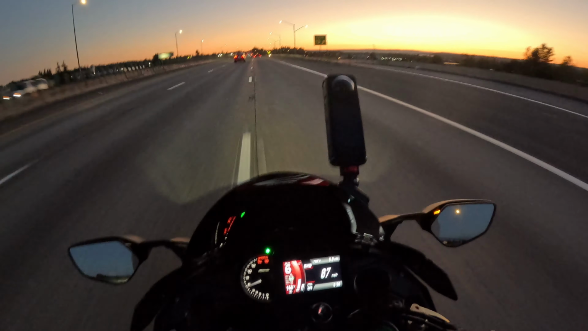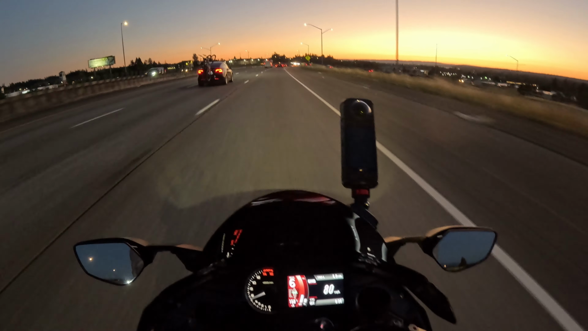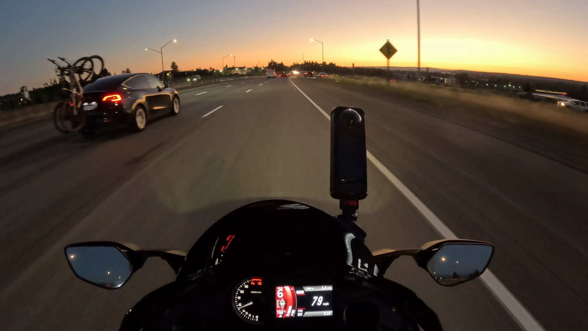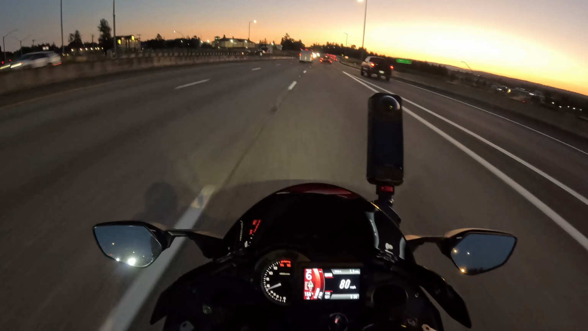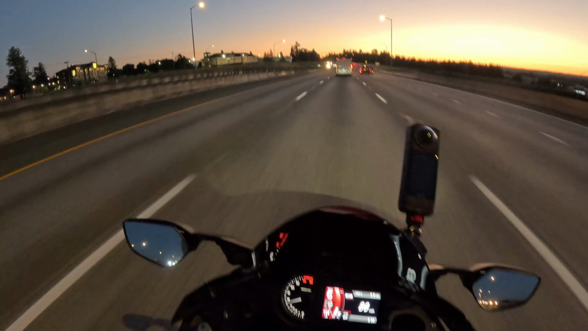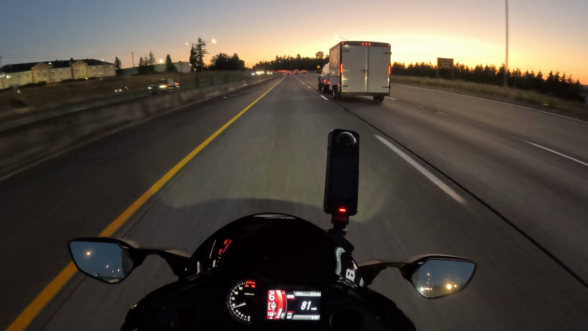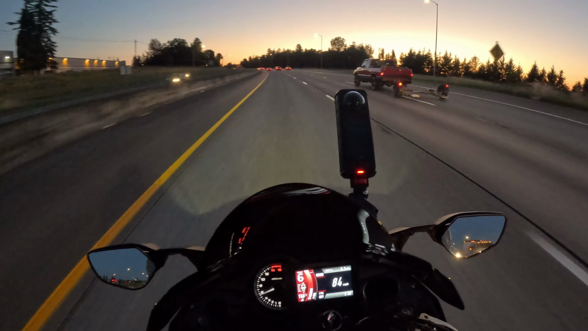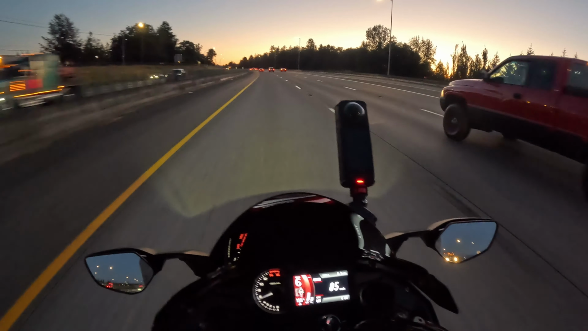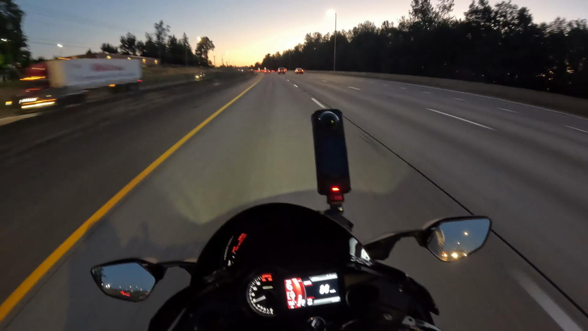I don't normally do night rides, but I felt like getting out tonight. It's a really beautiful night. I thought I would change the settings on the GoPro a little bit. I just selected a setting with a higher ISO to try to get a little bit better shot in the low light.